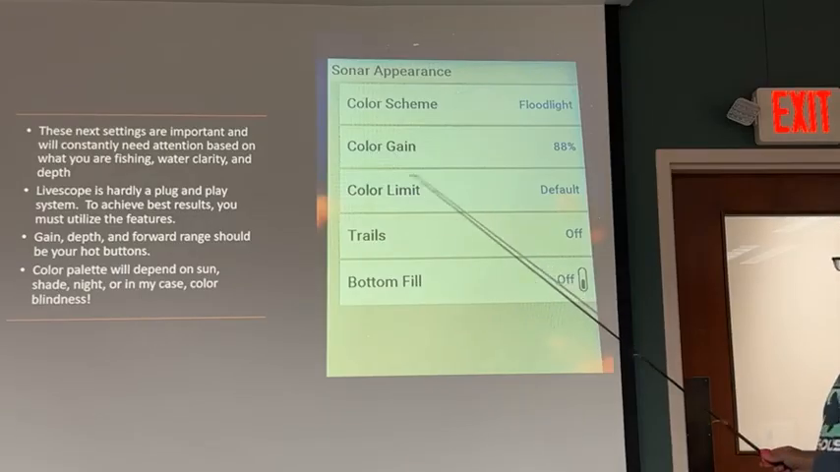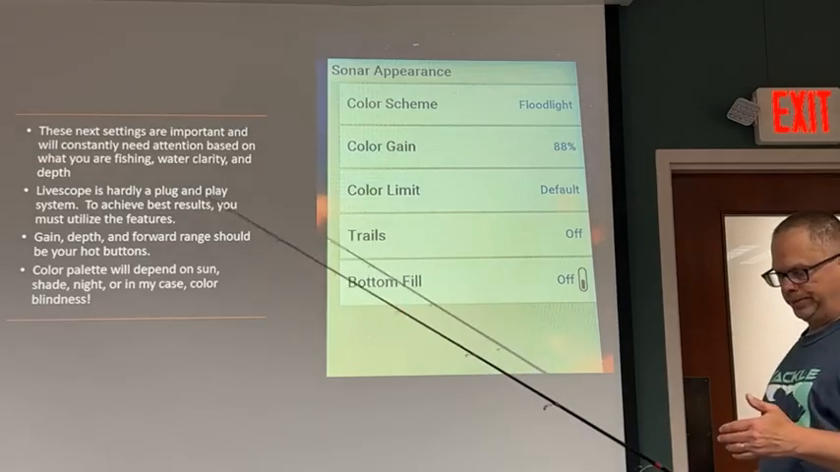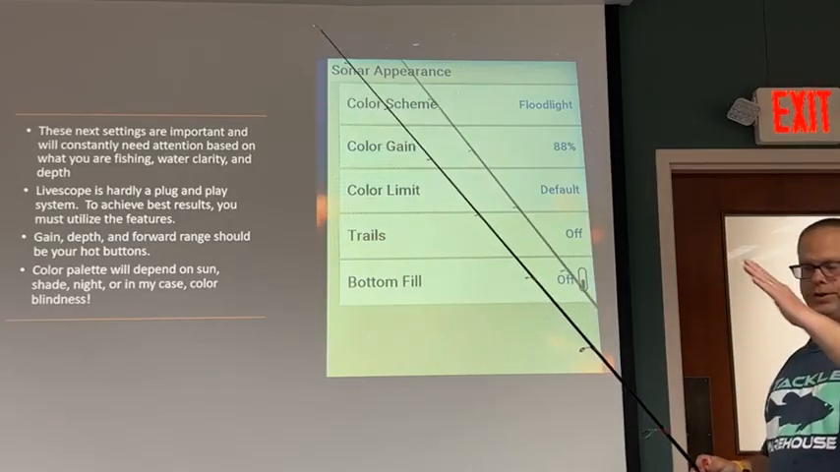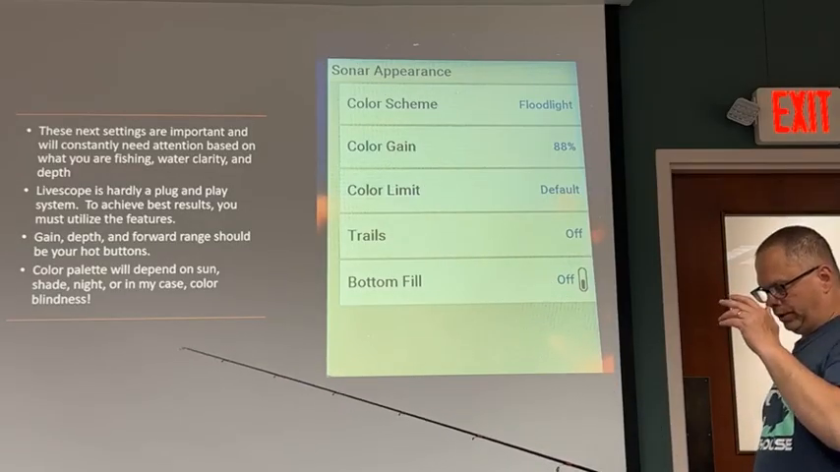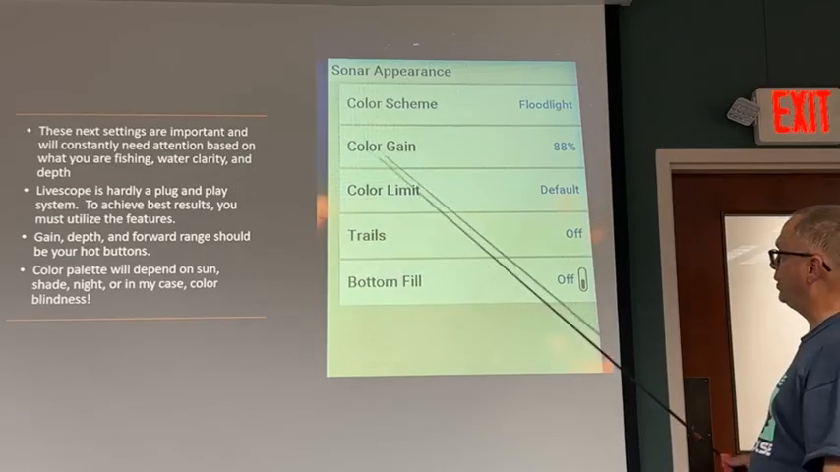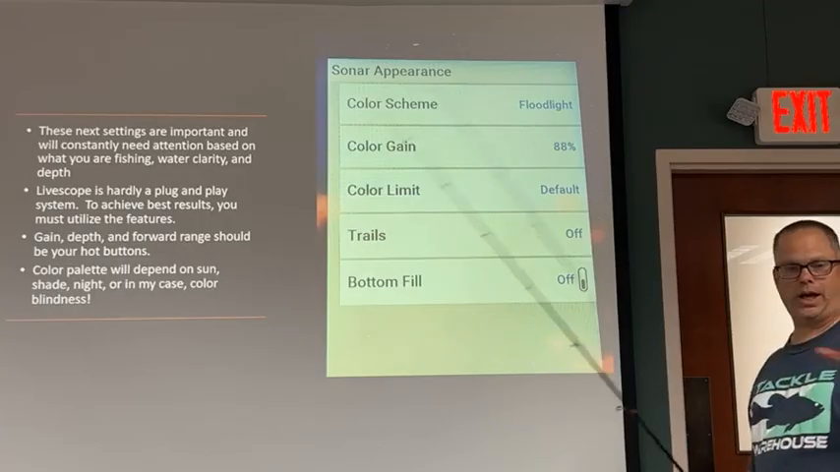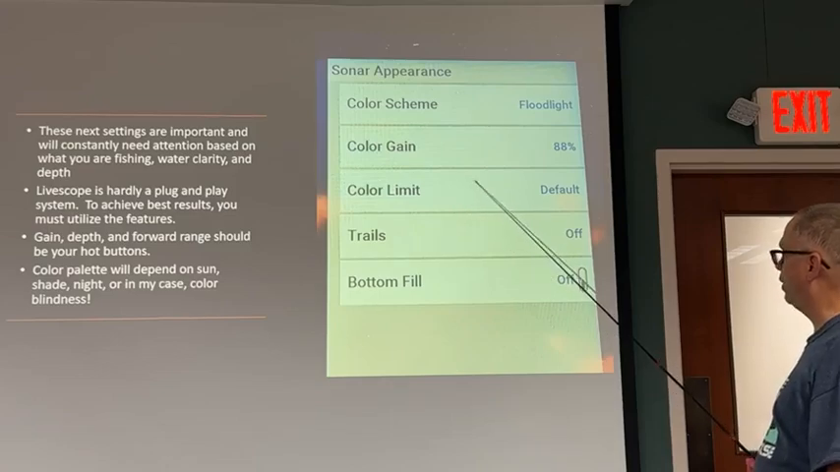The color limit, I'm going to tell you to leave it alone. That was a new feature. The old transducer had a bug in it, so to speak. The crystals would reflect off the rock and kind of make this ghost tree appear. It was like an apparition, kind of a shadow. It just started based on the reflection of the hard bottom. So what their fix was, they put this color limit tab on here to help try to take that away. But what I've noticed is that as this goes higher, it kind of takes out your target. So for all practical purposes, just leave that on default.